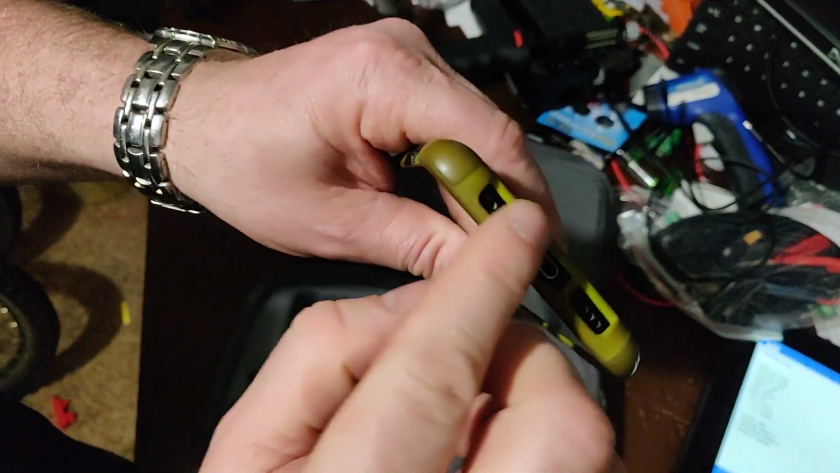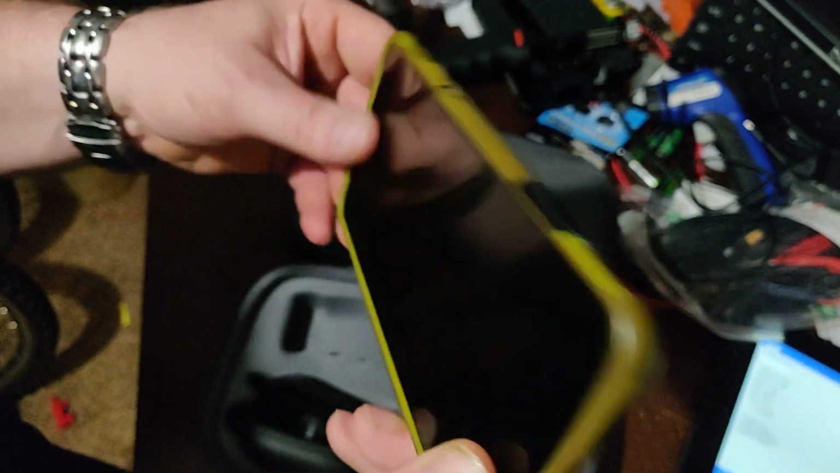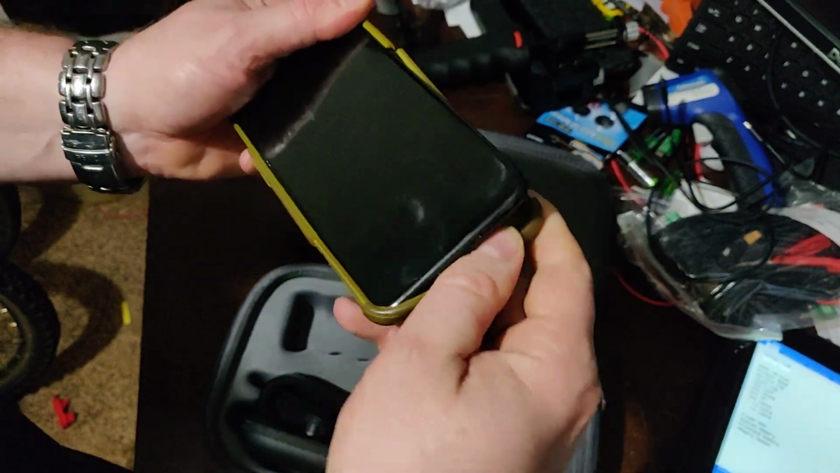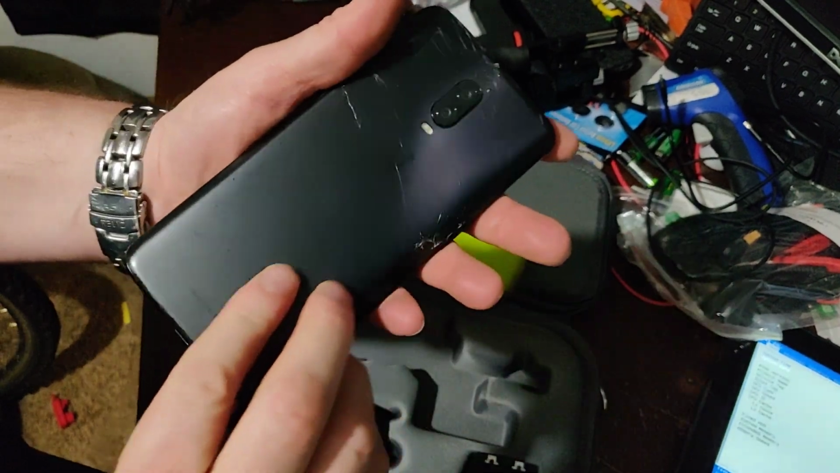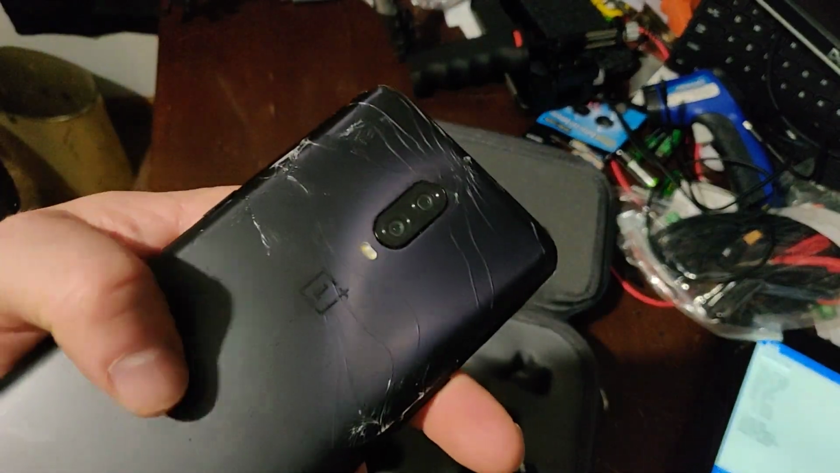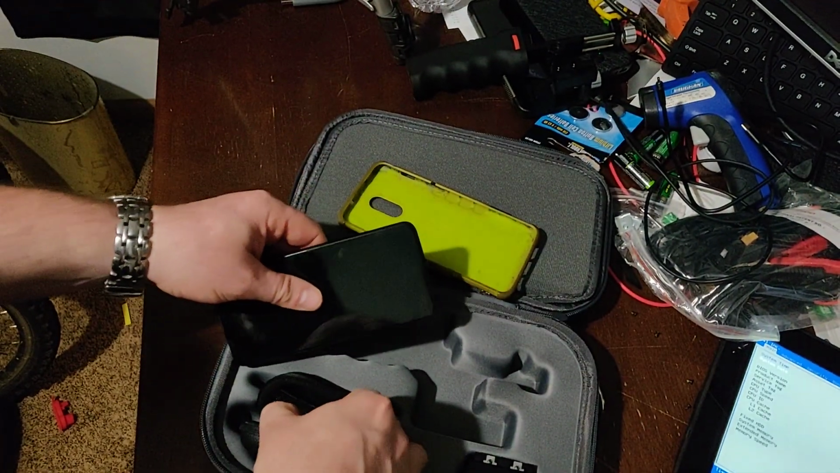Also, most phones have cases. Most cases don't have the clearance around this USB-C port. So you strip it out of your case. My phone is all busted up. I don't care. I do care, actually. But I love this phone still, even with the glass all cracked. The front and the back are all cracked up.